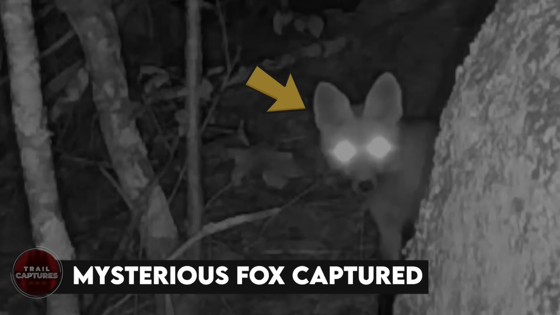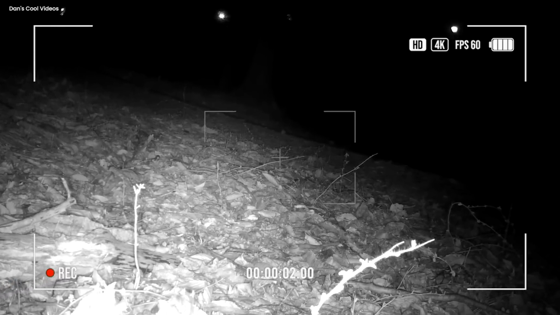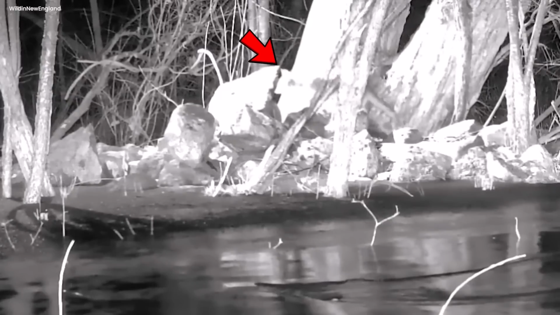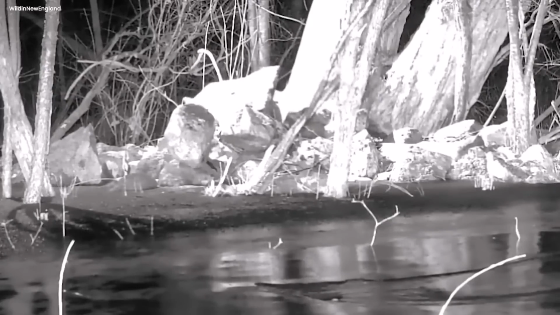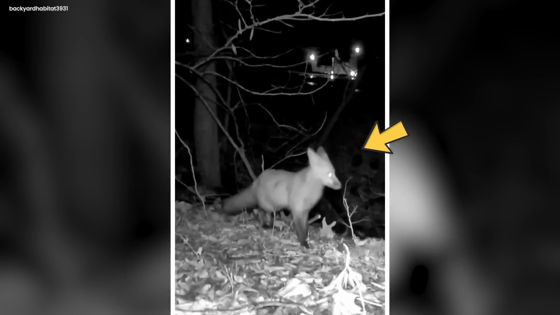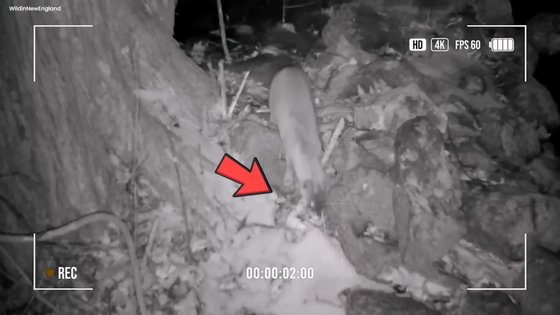Mysterious fox captured. One dark night in the quiet forest, a small camera with an electronic eye was secretly watching. This camera, like a spy, had a special job to see the hidden world that comes alive when the moon is high. While the stars sparkled above, the camera saw a rustle in the bushes. Out came a small, smart fox with a shiny gray coat. The camera's eye blinked, taking video of the fox's every move.